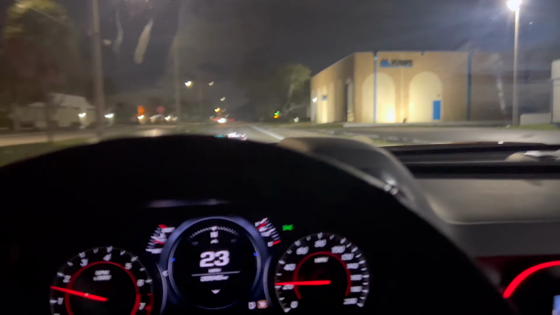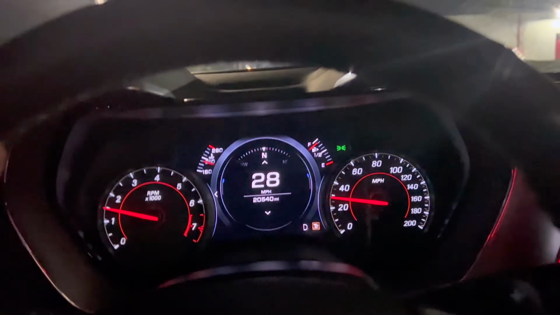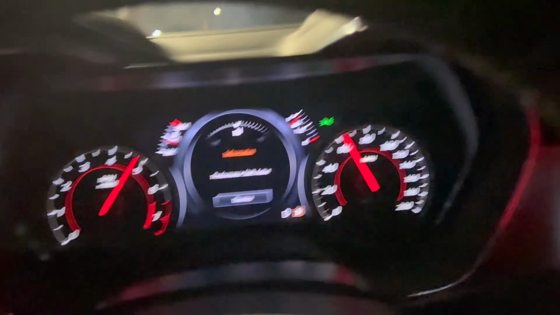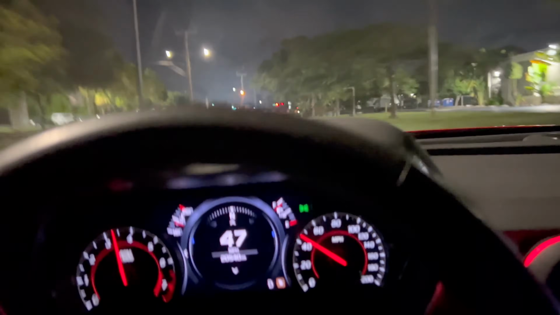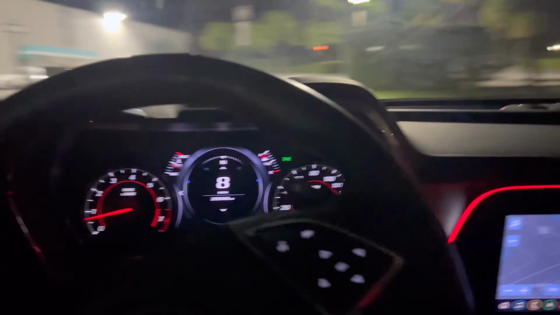This is a very fast, very fun car. Let's do a little pull on this car. This Camaro is very quick, man. I mean, it has a V8. What can you expect? Very quick car.